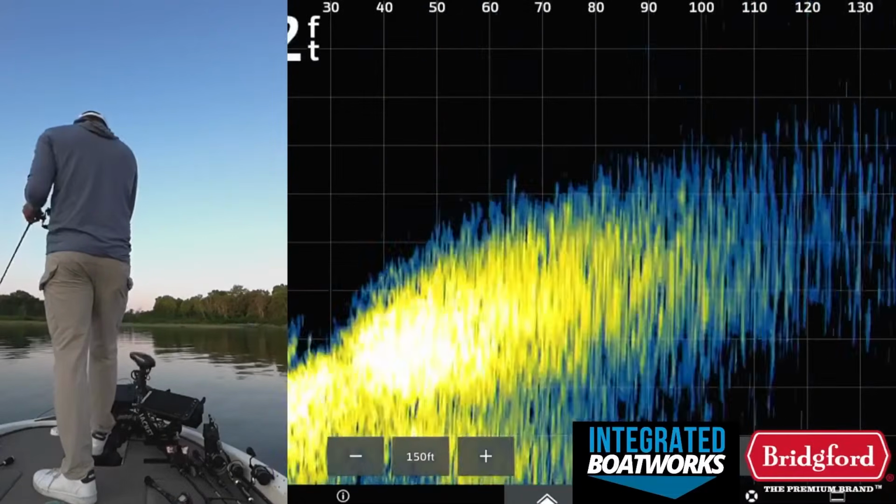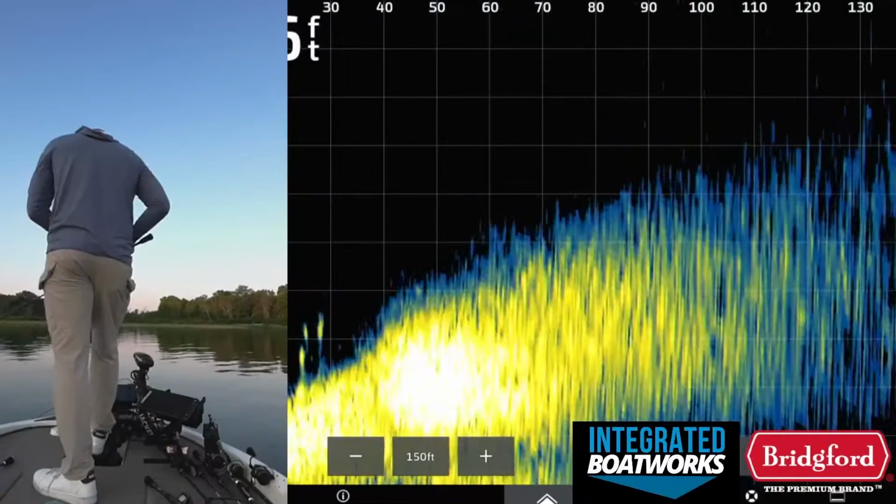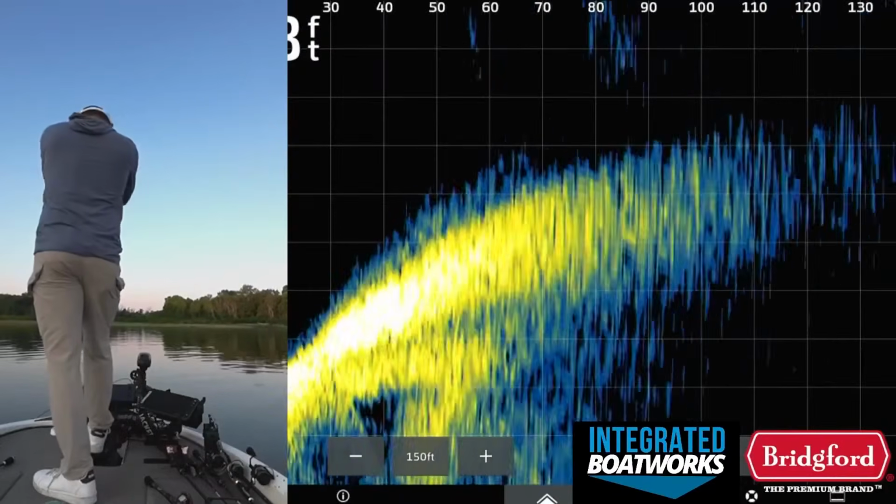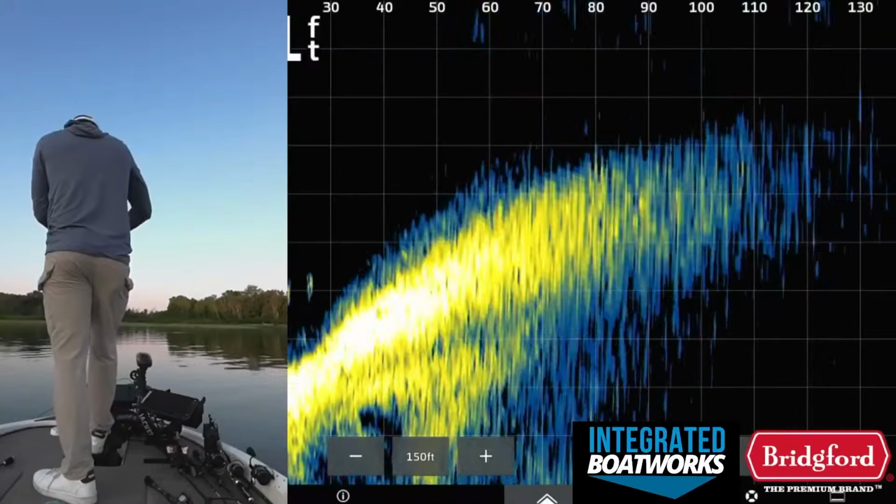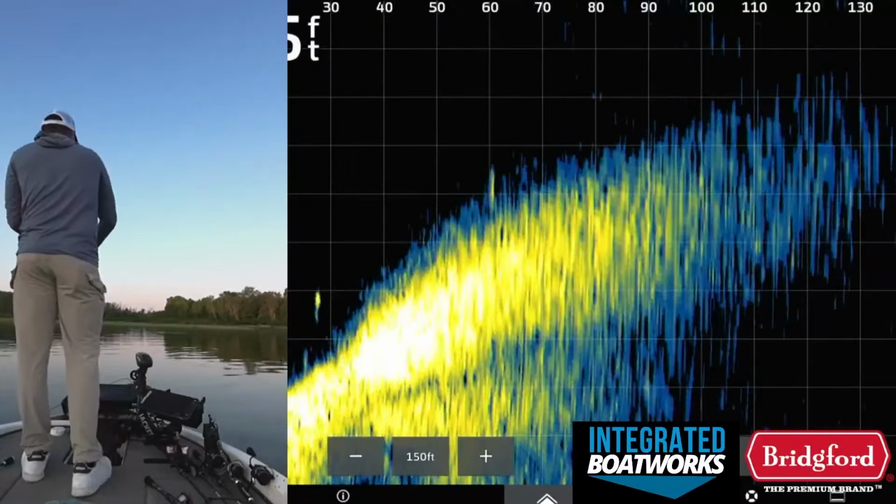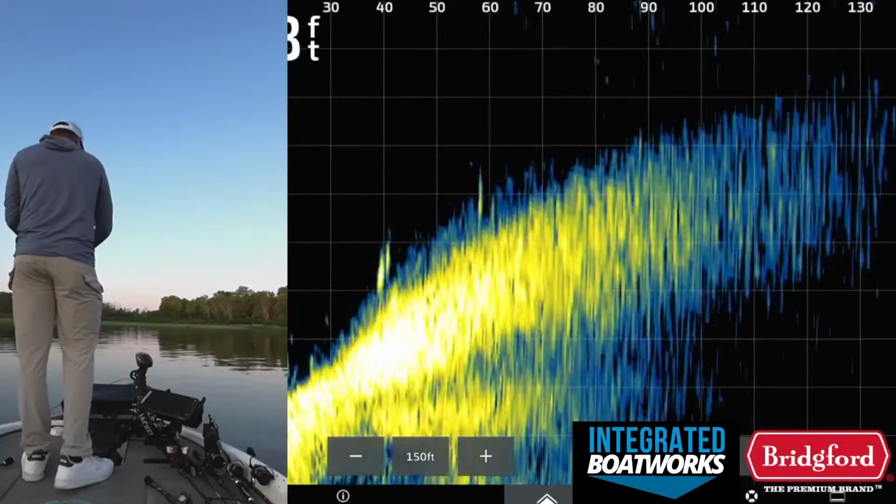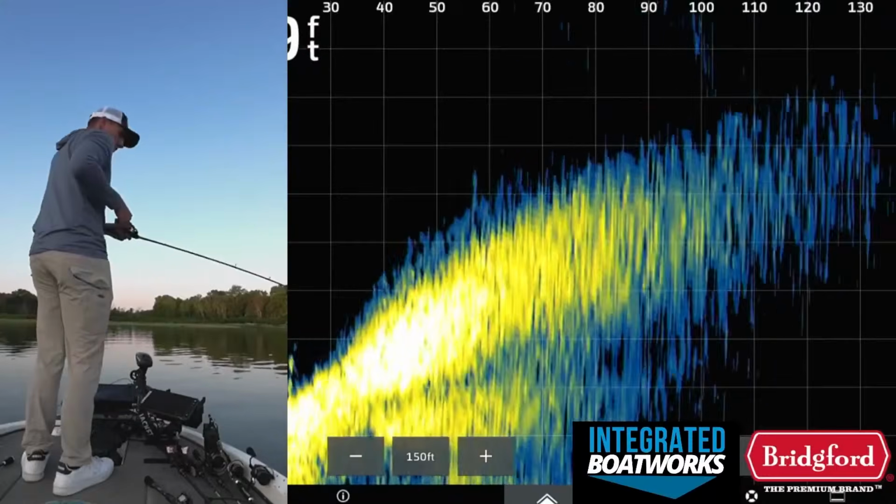I'm gonna burn this crankbait around a little bit more. There's that group that's underneath us, but those look like very small fish, to be fair. Right there, look at that. You can see them down there at 50 foot. Look at all those fish down there on the bottom. 50 foot out, they're glued to the bottom. This crankbait should be the way to catch them. I'm surprised I honestly didn't get bit by another one.